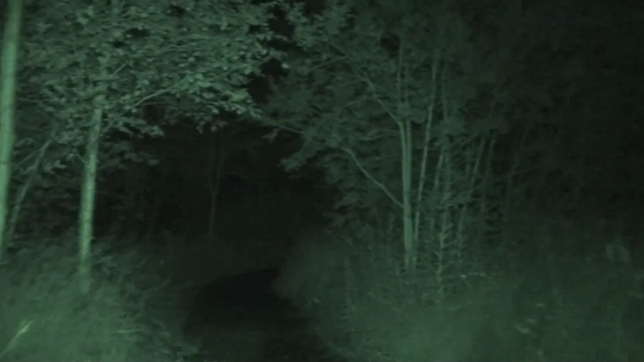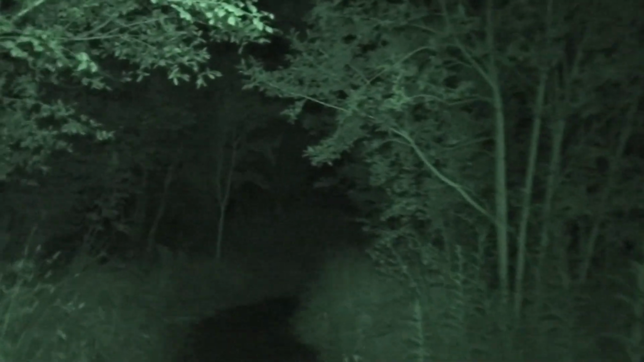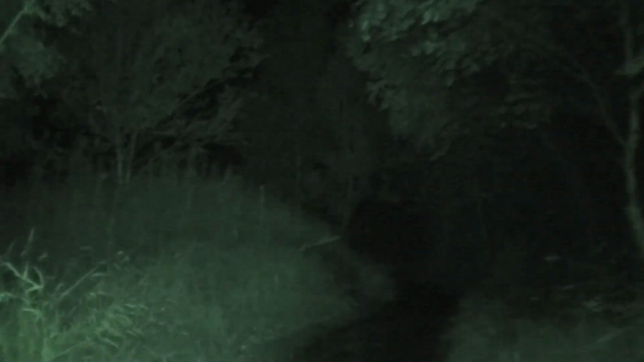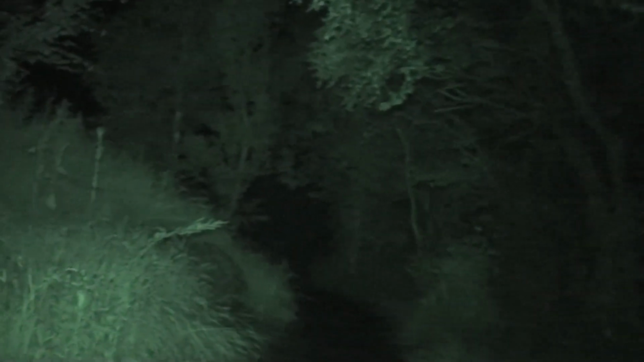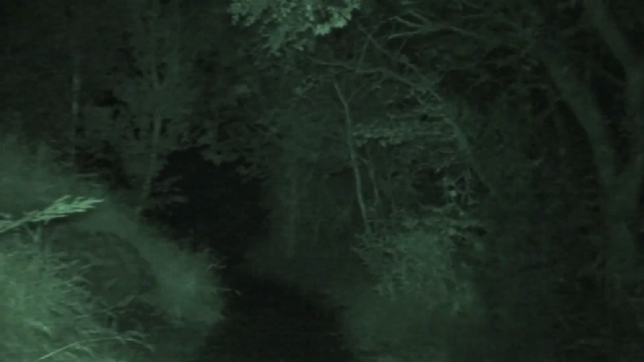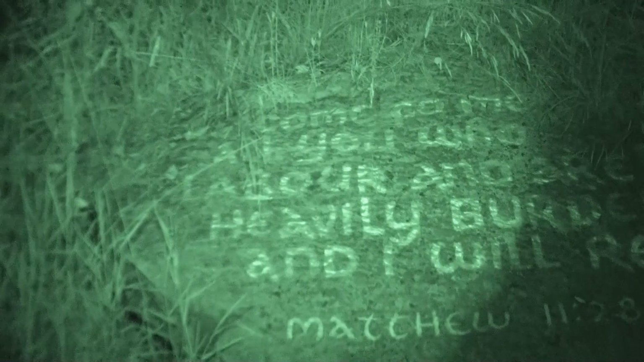But by looking through the visor, in order to see where I'm going, I would have to point the camera towards the ground. That's why I have this light with me. I have an ordinary light here, but it actually doesn't. See, I'm flashing it now, and it doesn't have any effect on night vision. Every so often you get these inscriptions on stones.